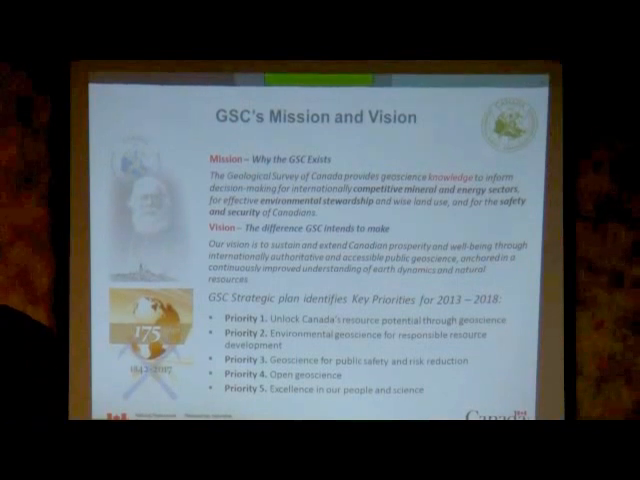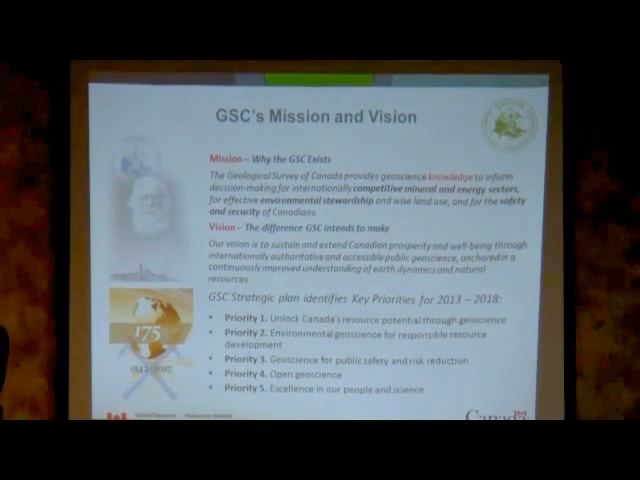Okay, and we're doing this by looking at 5 major objectives. Those are unlocking resource potential through geoscience, looking for energy and mineral resources; carrying out environmental geoscience work to ensure responsible resource development, so there's no pollution while we're drilling or exploring; geoscience for public safety and risk reduction, predicting earthquakes, looking at landslides and things alike; as well as following 2 kind of big dreams: the Open Geoscience Initiative, opening our data to everybody who needs the data because it's paid by taxpayers, and excelling in our science and knowledge and people in general.